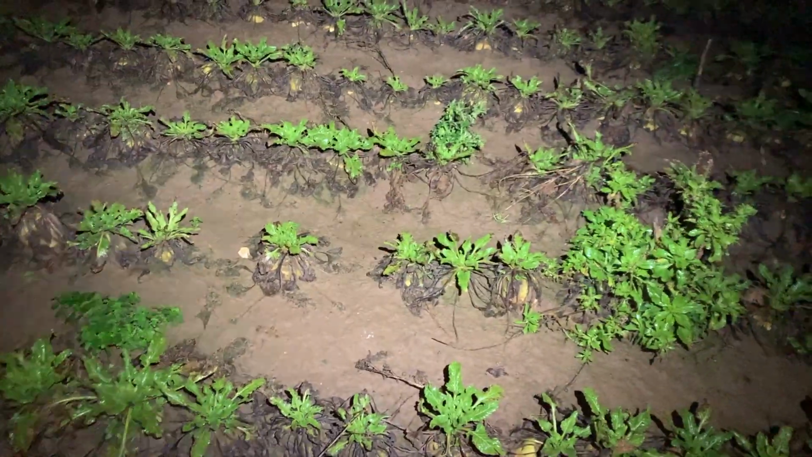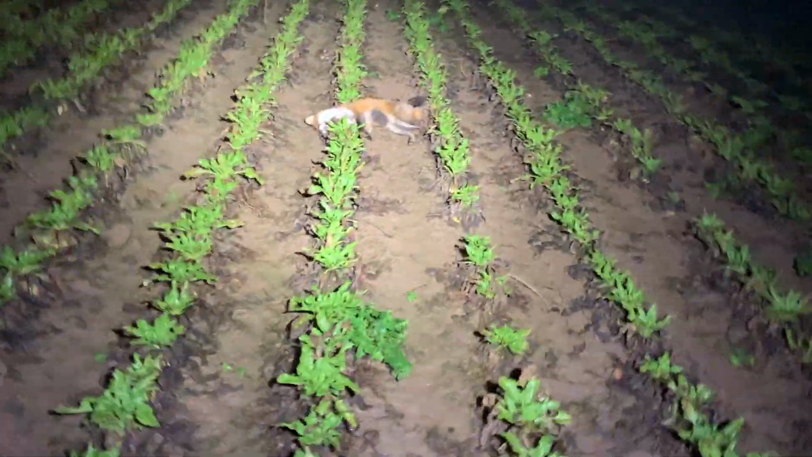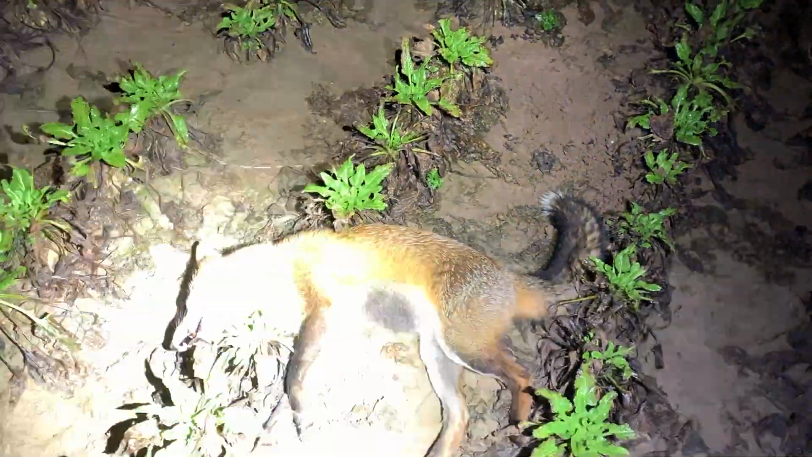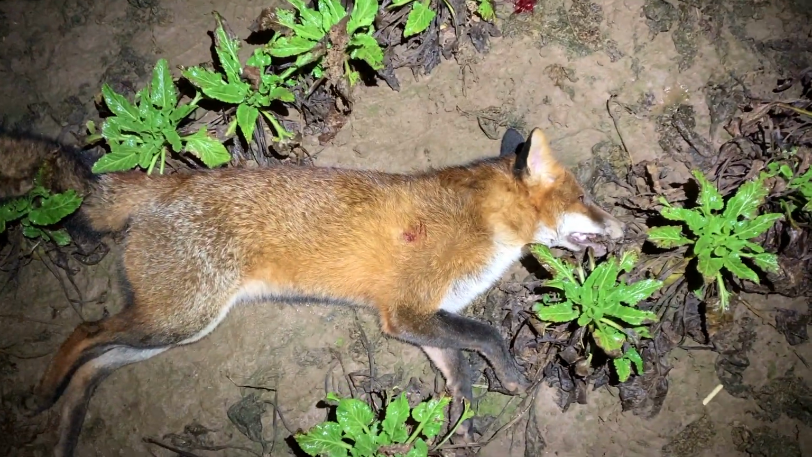Can't be far away from here. Get my other torch out a minute. The old Seeker Pro out. Woo, daylight. On it, I was nearly on it. It's gotta be a vixen. Turn that off a minute now. Gotta be a vixen. Yep, we just had the dog up the road. Cracking looking vixen, and almost perfect shot placement right here.